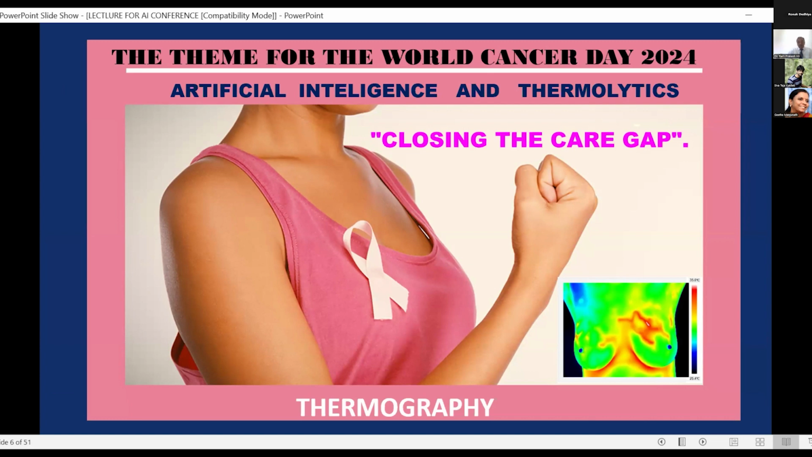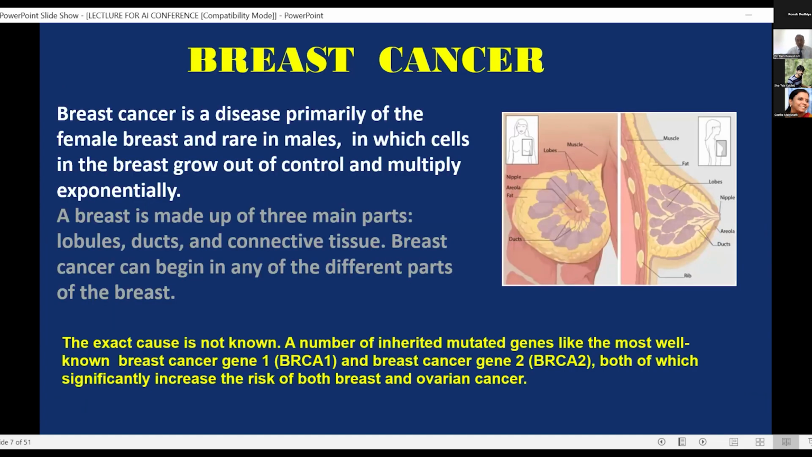That is the objective of thermal imaging of the breast. Now, breast cancer is a disease primarily of the female breast, very rare in males, and it grows within the breast tissue. The breast has three varieties of tissues: one is the connective tissue, lobules, and the glands. So, cancer can come in any one of these.